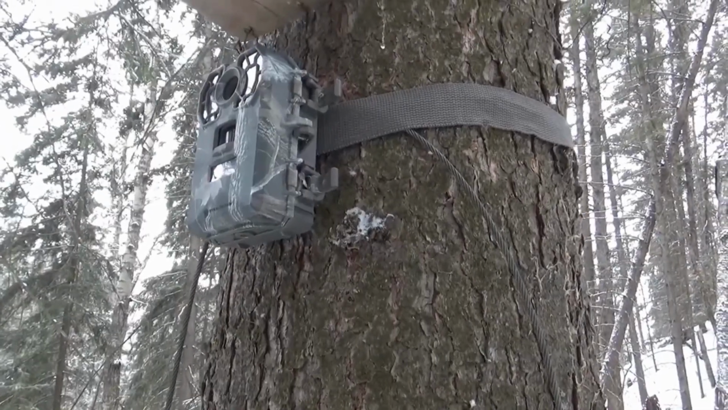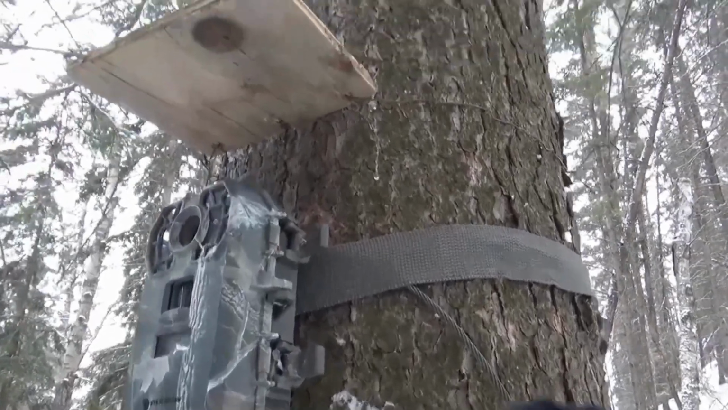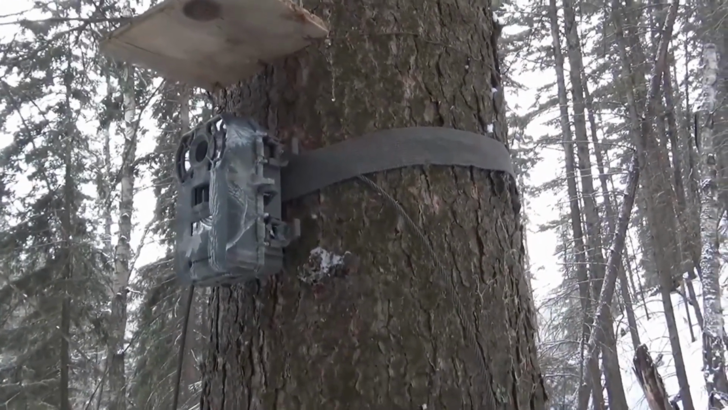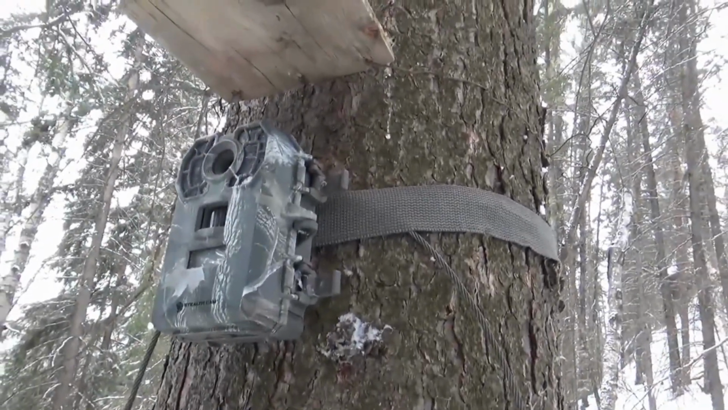My trail cam is all ready. I have it set for the right height. I have it pointed right where I want it to. Got my snow blocker on top. And one of these days I'll make a video specifically on how I set up my trail cam. So I just have to remember to turn it on and let's see what happens.